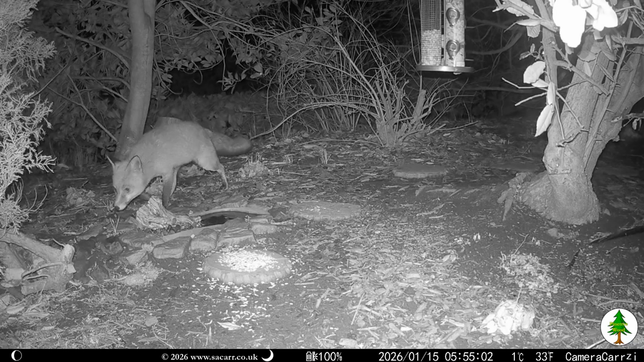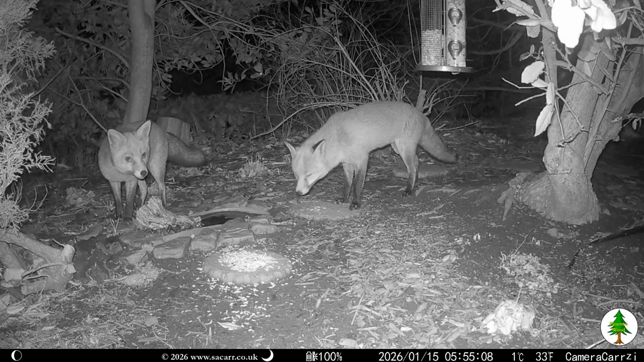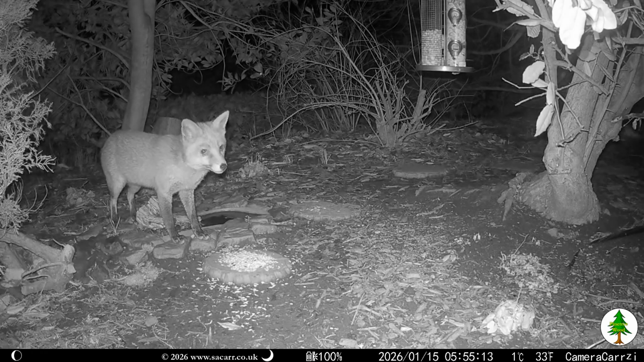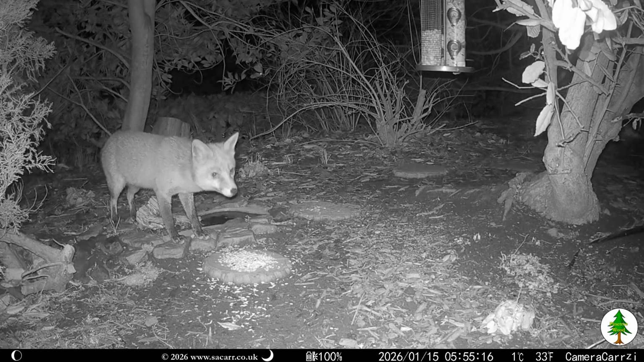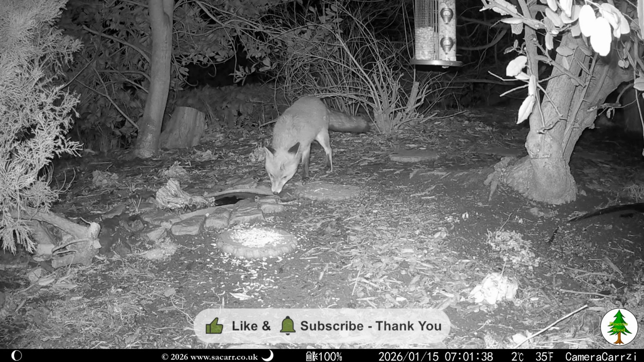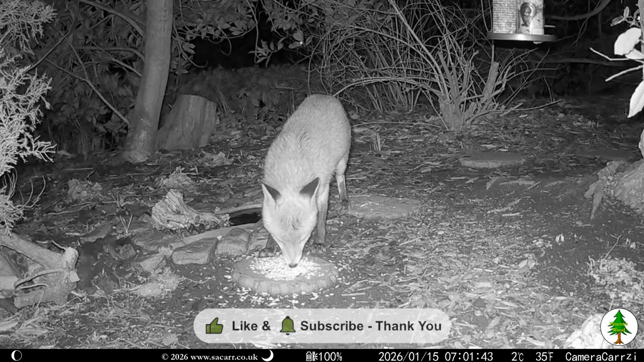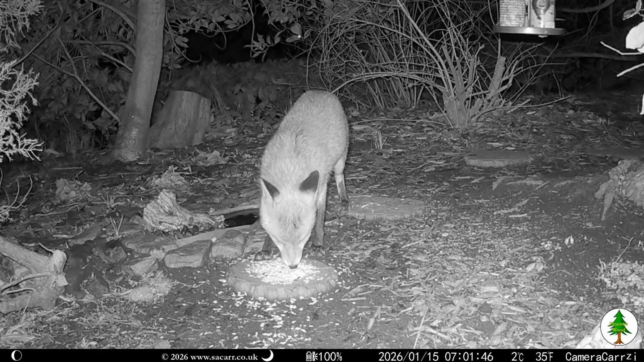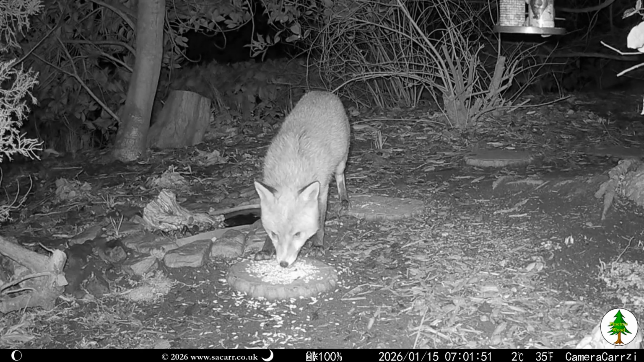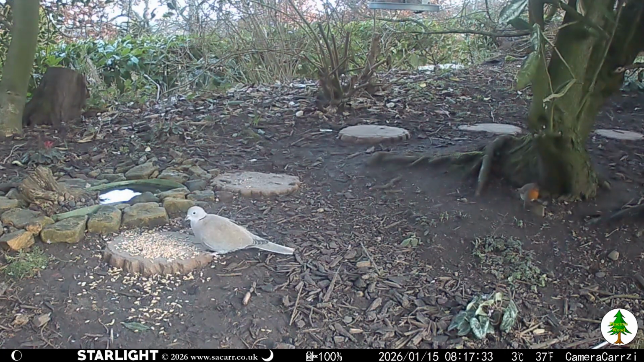Ginger and Smudge were the first visitors to start the third week in January at 5 to 6 in the morning. Ginger was back on his own an hour later. A dove and robin were the first daylight visitors.